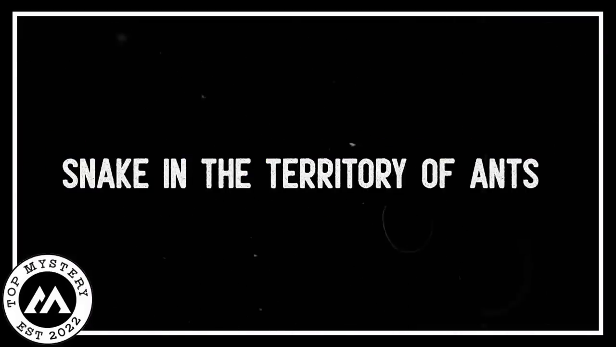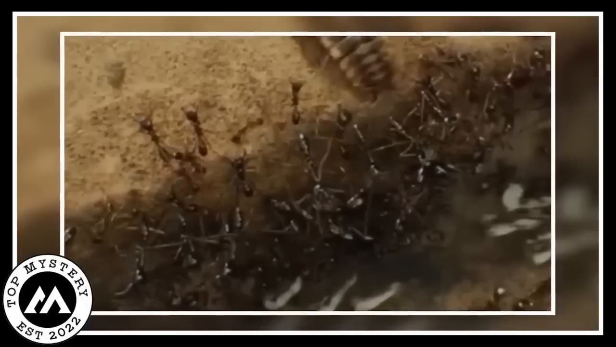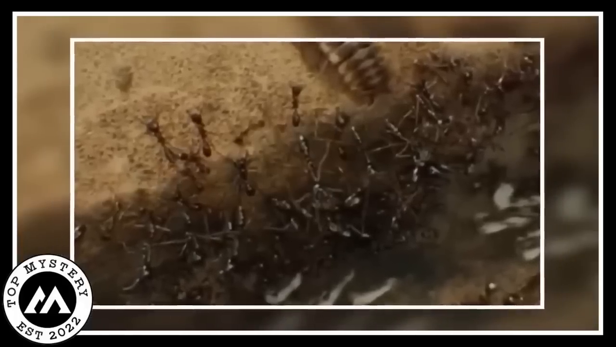Snake in the territory of ants. Formerly in a little place full of tiny ants, there was a tricky snake. One day, this slinky troublemaker slid into the ant's house, thinking it could have a feast without any trouble. But oh boy, the ants were no pushovers. They snappily joined forces, determined to defend their home. Indeed, though they were small, these ants were tough.